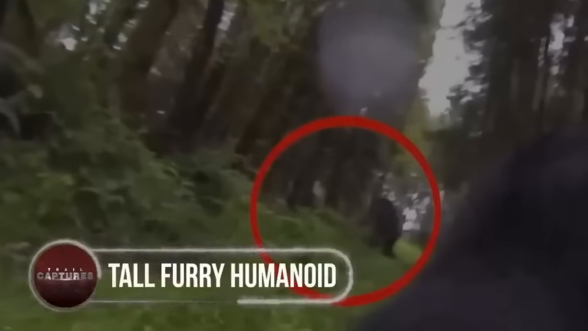Tall furry humanoid. The bigger and furrier it is, the more concerning it gets. After dozens of reports of a tall, furry, human-like figure being noticed in woods near Winnipeg, a former canine expert was hired by wildlife experts to find and investigate.